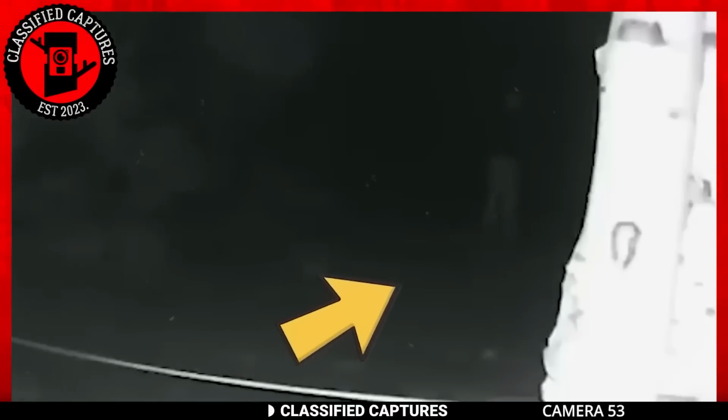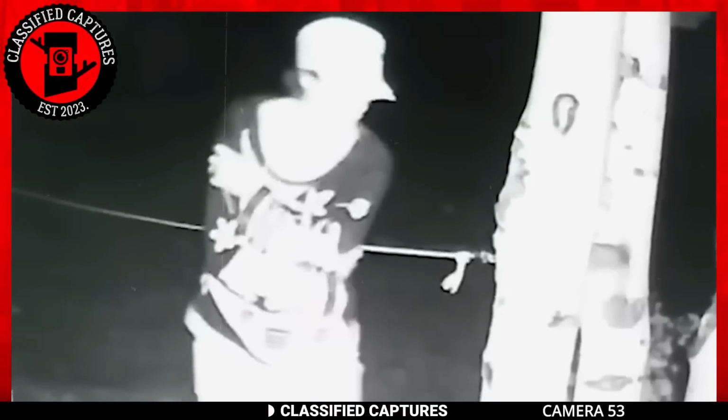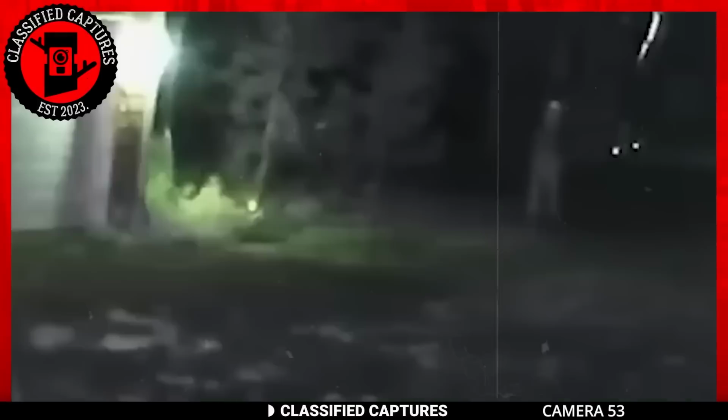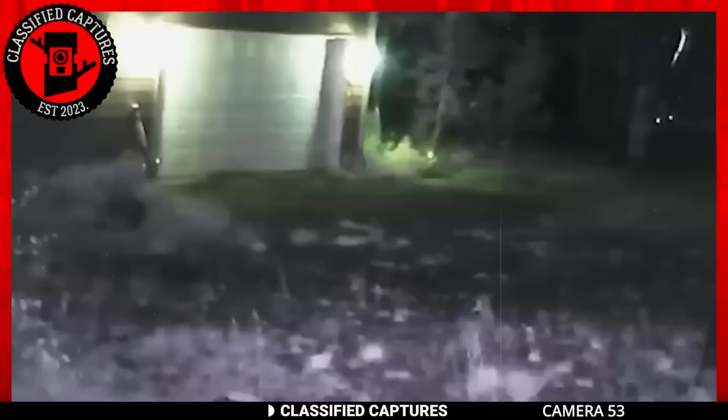Sleepwalking is a possibility that comes to mind as her demeanor suggests a state of unconsciousness. Alternatively, she may be a lost soul seeking refuge and safety in the depths of the night. The motives behind her wanderings remain elusive, leaving us to ponder the mysteries that lie beneath her seemingly aimless journey. What do you think is happening here?